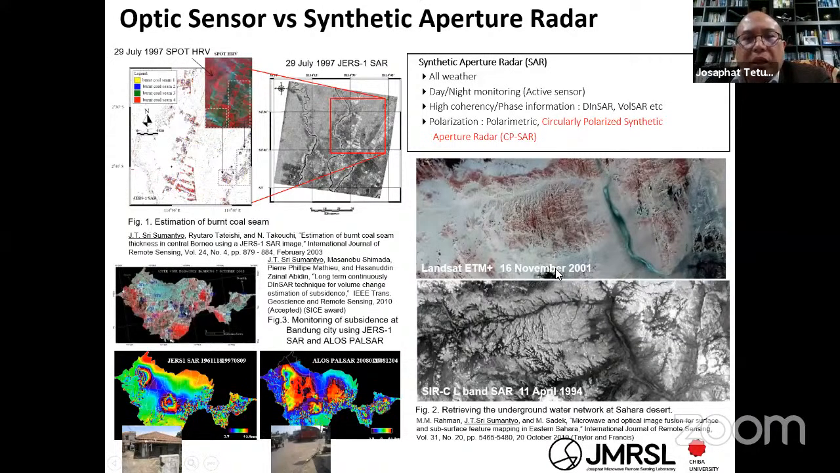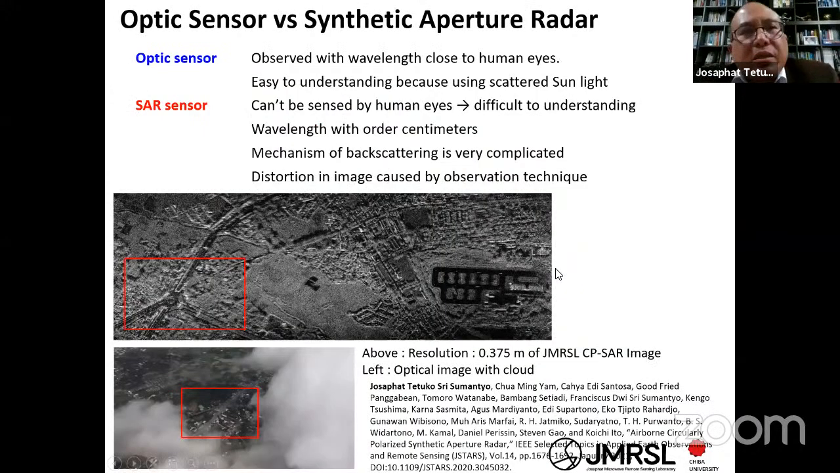Okay. Next are the characteristics of this synthetic aperture radar, or SAR, and the optic sensor you can find here. Yes, the optic sensor is very easy because your eyes are familiar with the scattering from the sunlight, and it is easy to understand.